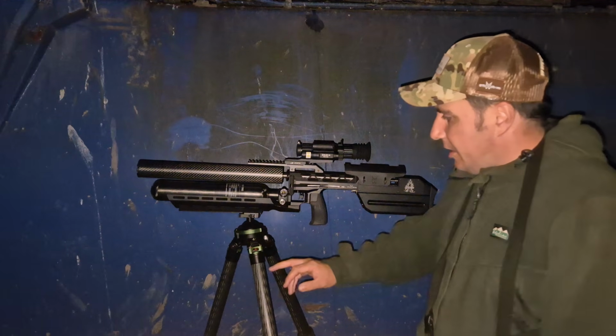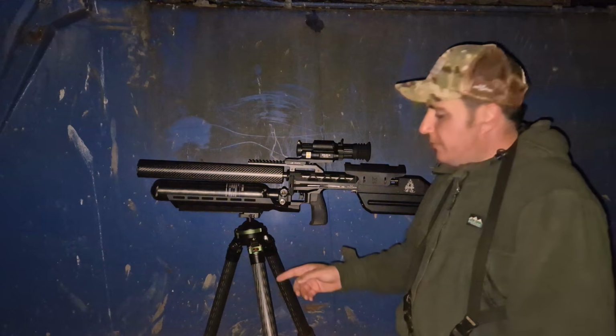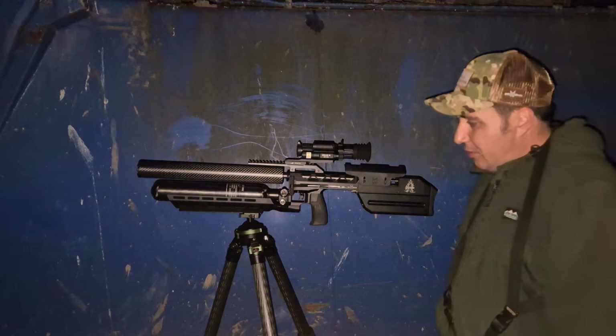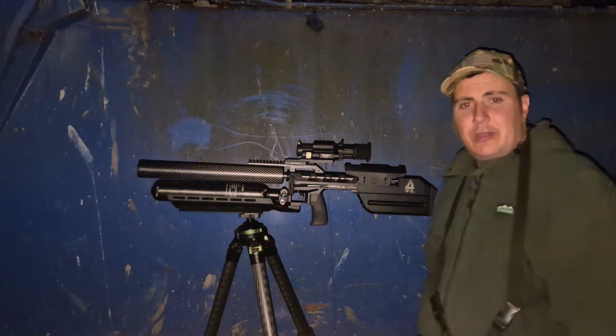Here is a new carbon fibre tripod system. This is from Sunway. Very impressed with it. I've had it out maybe 3 or 4 times controlling feral pigeons. This will be the first time I've used it on the rats.